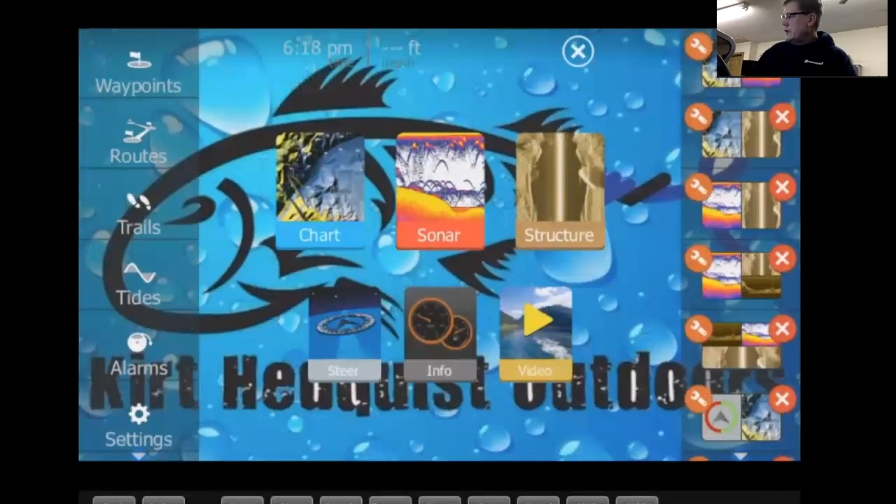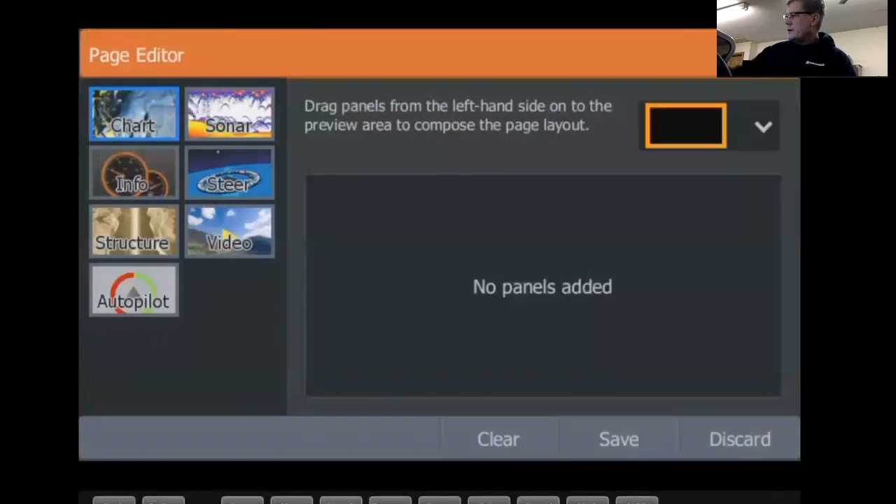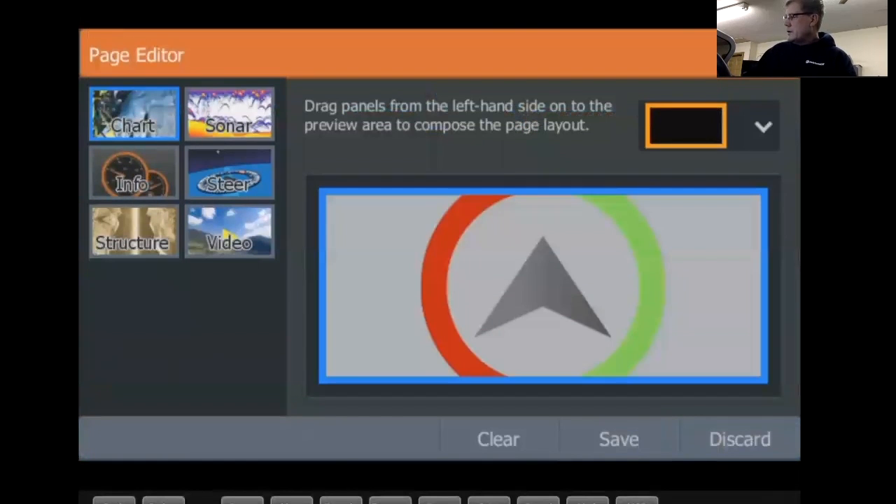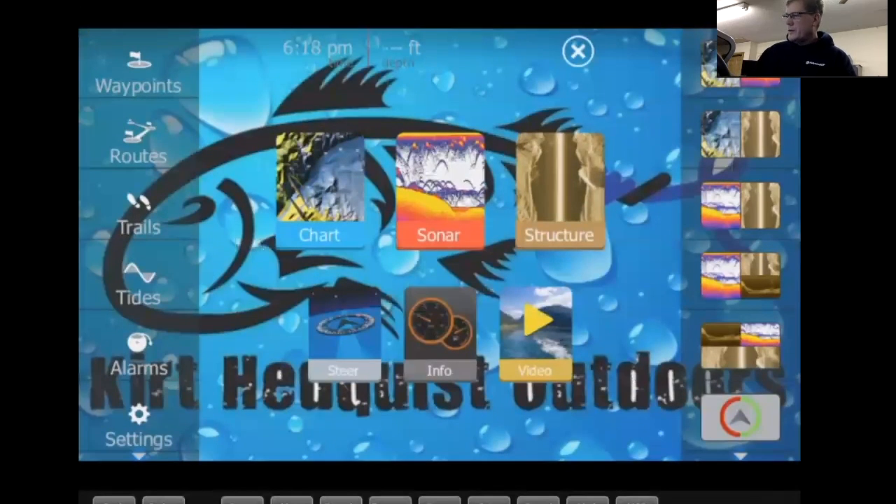Let's say you want to change it or do some configuration on it, change it around. You tap on the wrench. Here's where you can drag it off, do like that. Autopilot, again, save. Now we're looking at the autopilot screen. So Pages key, that's how you set up your screens.